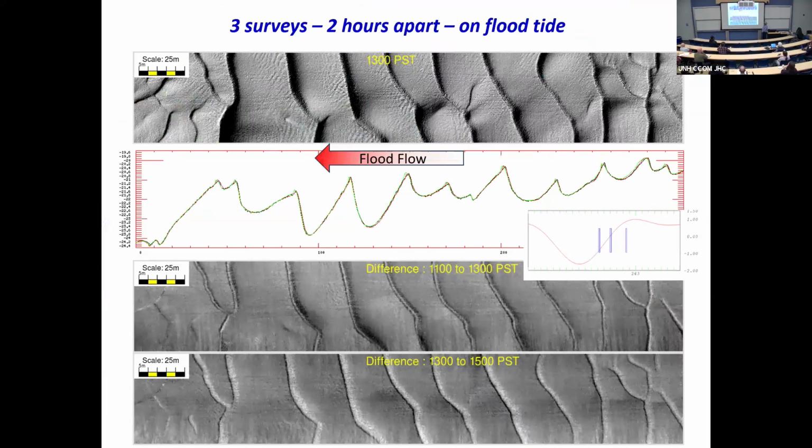And one thing we also do then is, why stop there? Let's look through the flood tide cycle at 11 o'clock, 1 o'clock, 3 o'clock, and you can see the reversal of the crest. Within the first 2 hours, the top of the crest, which was very asymmetric, is blown off, and then it starts to grind back. So we're now getting much more detail. As well as over a month's time scale, the dunes move in this direction, you've basically got this flip-flopping backwards and forwards from flood and ebb. And it's really interesting to see that. It changes the habitat as well. This is a sand lance environment.